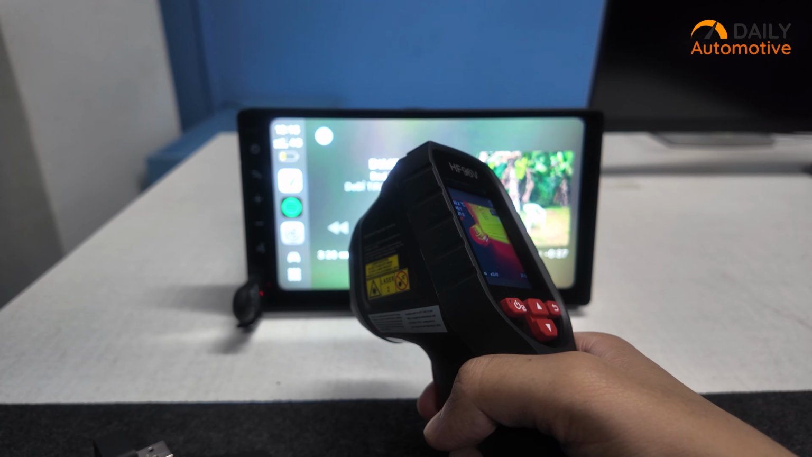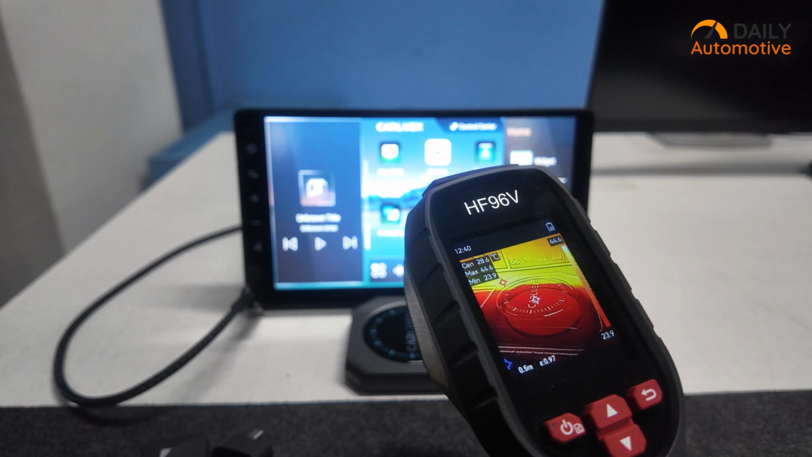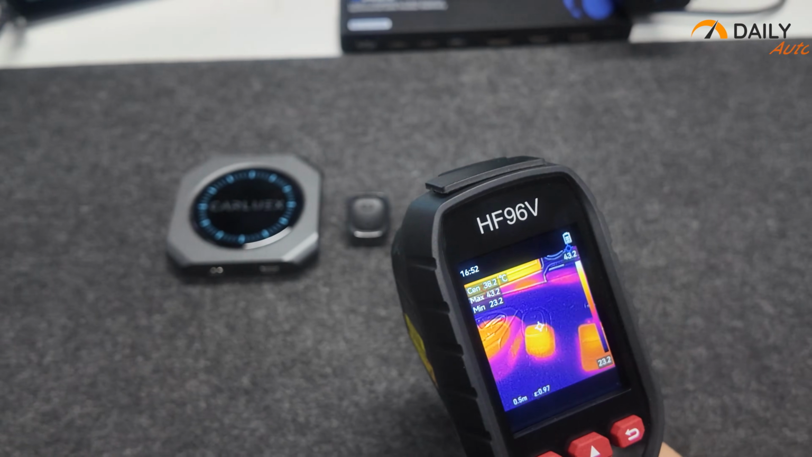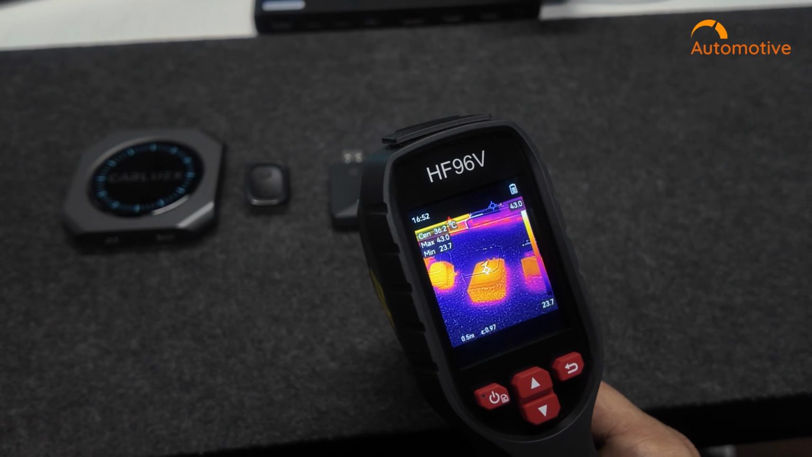Finally, the Ottocast Mini also showed stability with 29.5 degrees right after plugging in, and gradually climbing to 41 degrees in 10 minutes. Once that hour-long test was done, we powered everything down and started tracking cool-down behavior. This is something that often gets overlooked, but it tells you a lot about how heat is being stored internally.